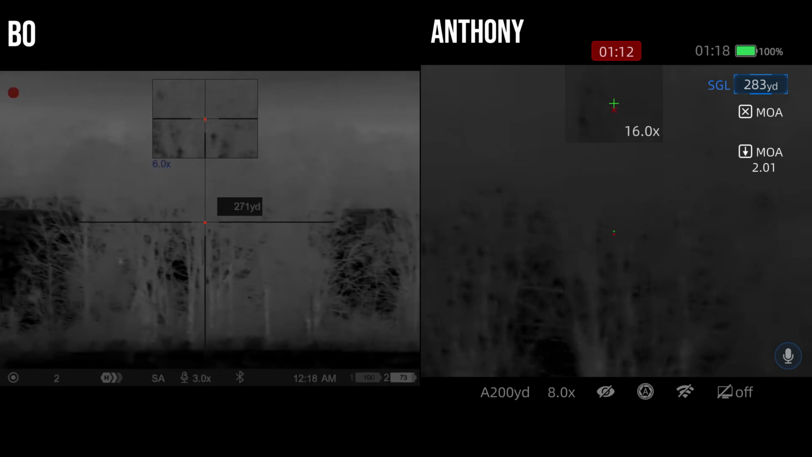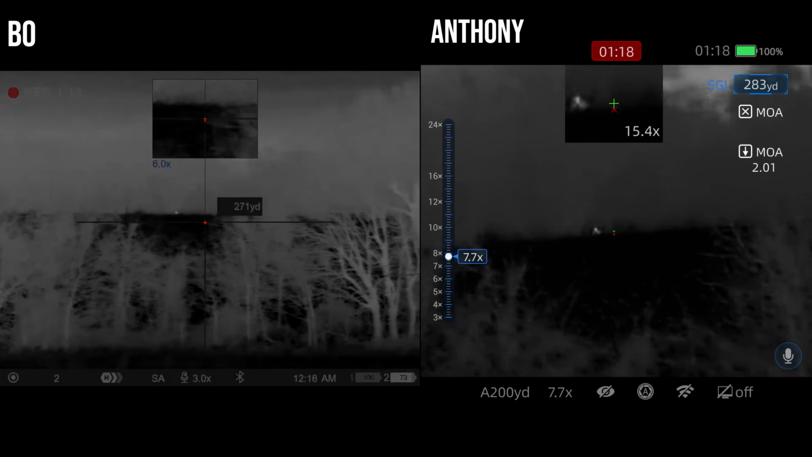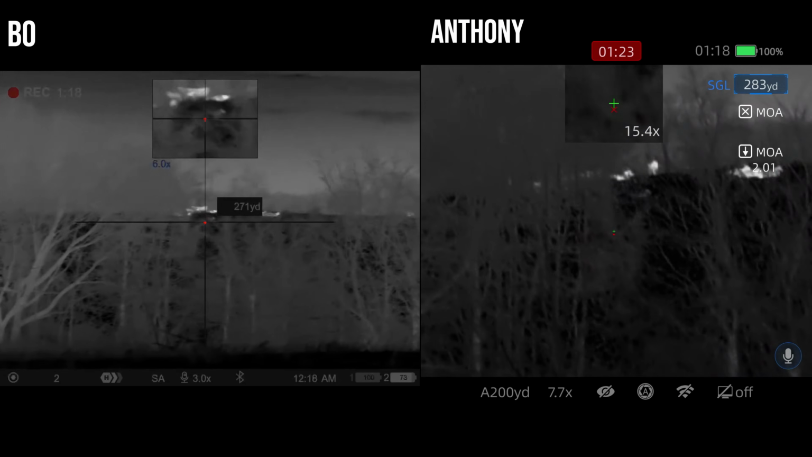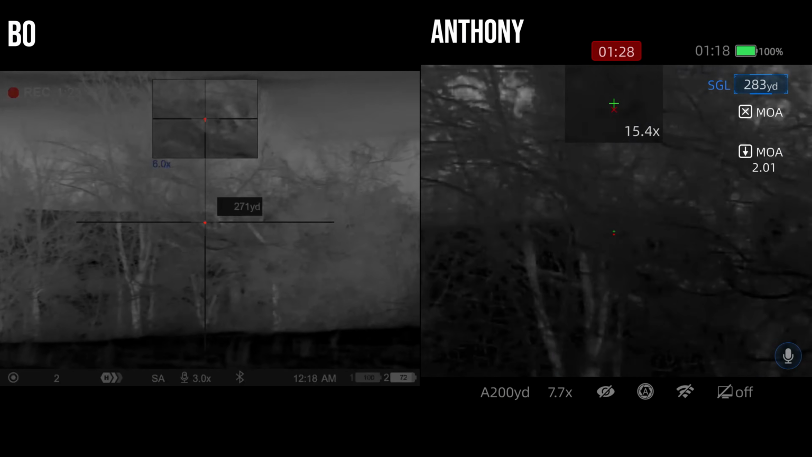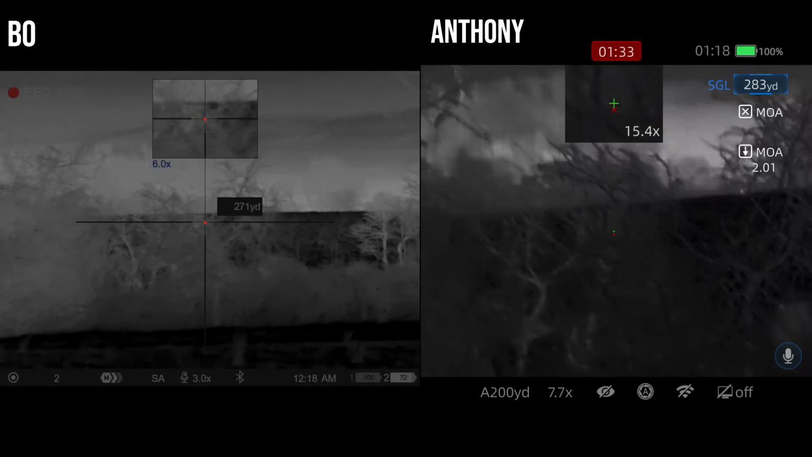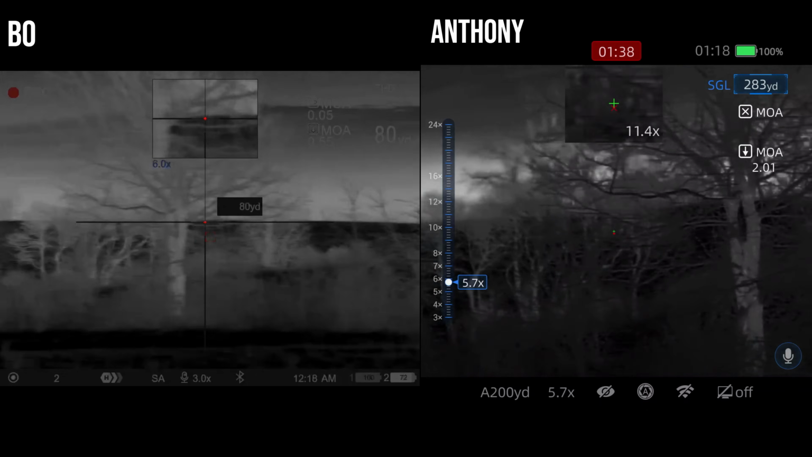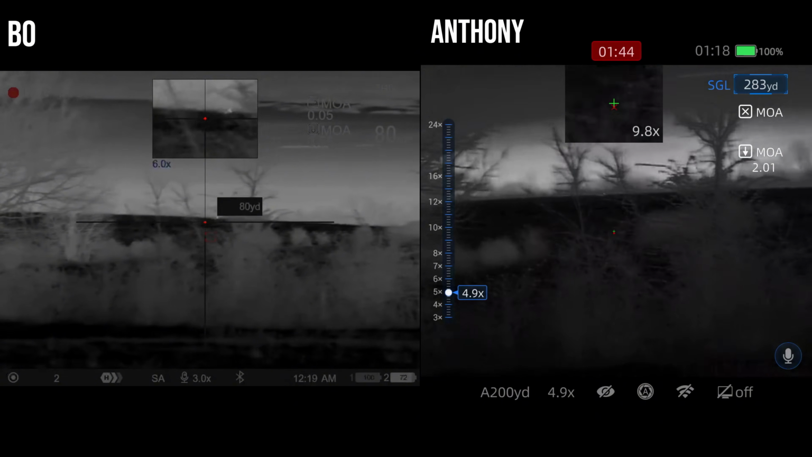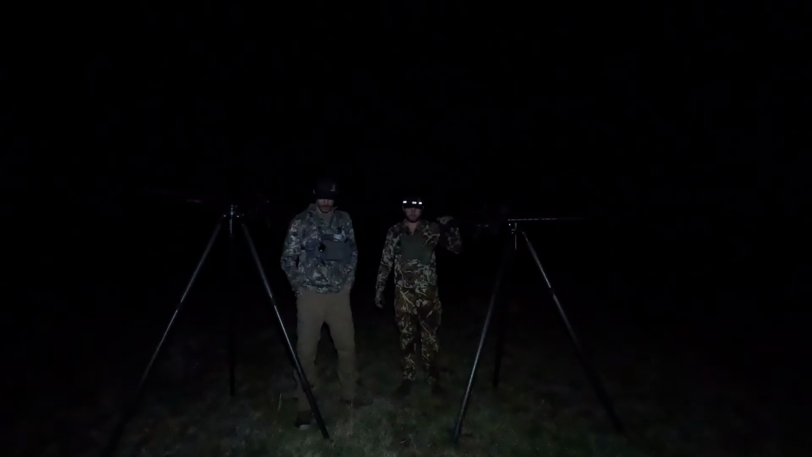Did we? Yeah. He's still cooking to the right. He ain't acting hit. Yeah, he hit him. He did like a deer jump. Or scared the pee water out of him. He's still going. Yeah, he's scooting. He is still going. He's way out there now. Maybe he'll swing to our right and get a shot if he... No, he's over the hill now.